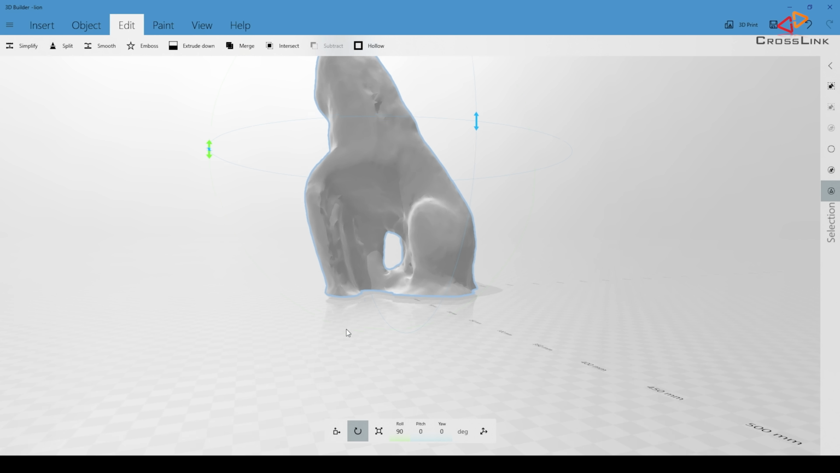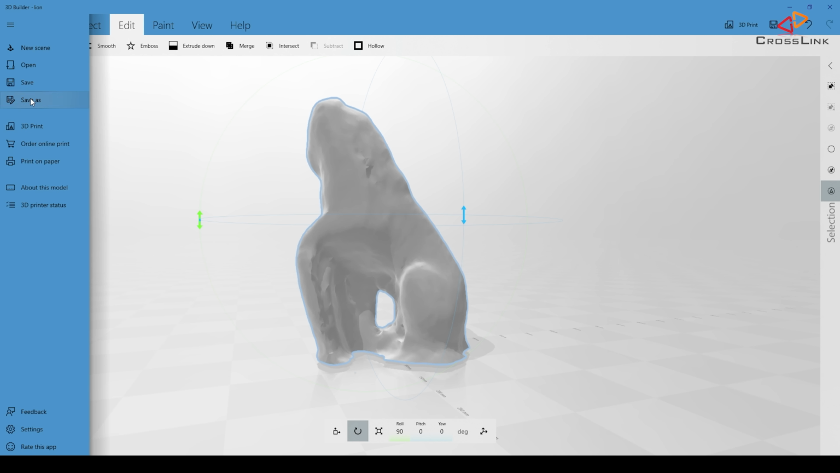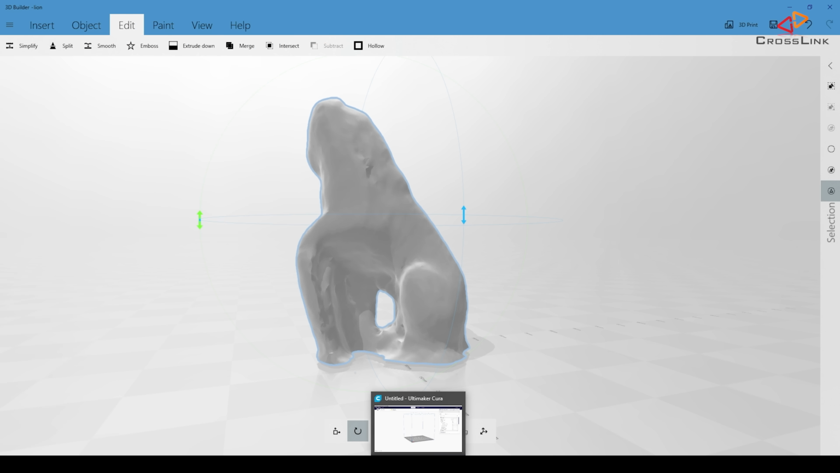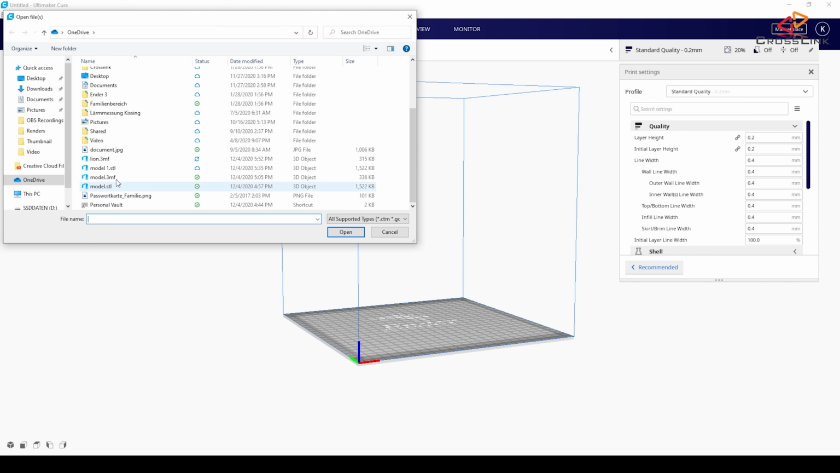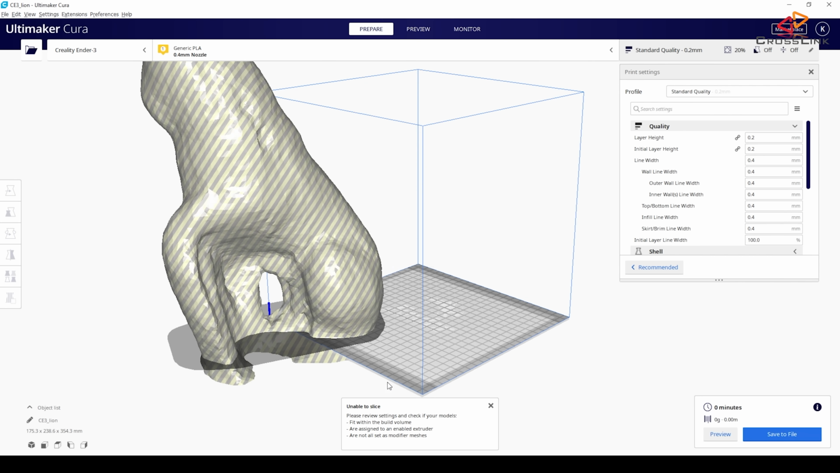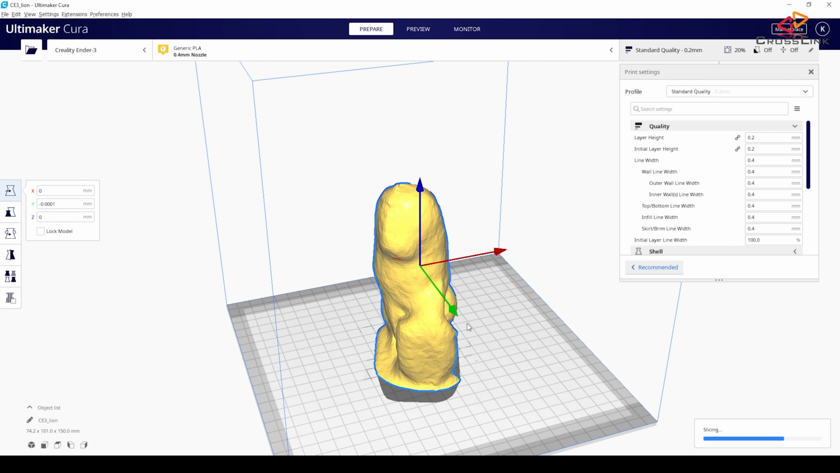Final step to do here is to export this into something printable like an STL file or a 3MF file. We can save it and say, okay, let's use Lion 3MF and save that. Now we can head over into Cura, for example, to load it onto the build surface. So let's do that. Okay, we can see this is a little bit too large. So let's first go and resize it so it's not that crazy large anymore. And yeah, this could be printable.